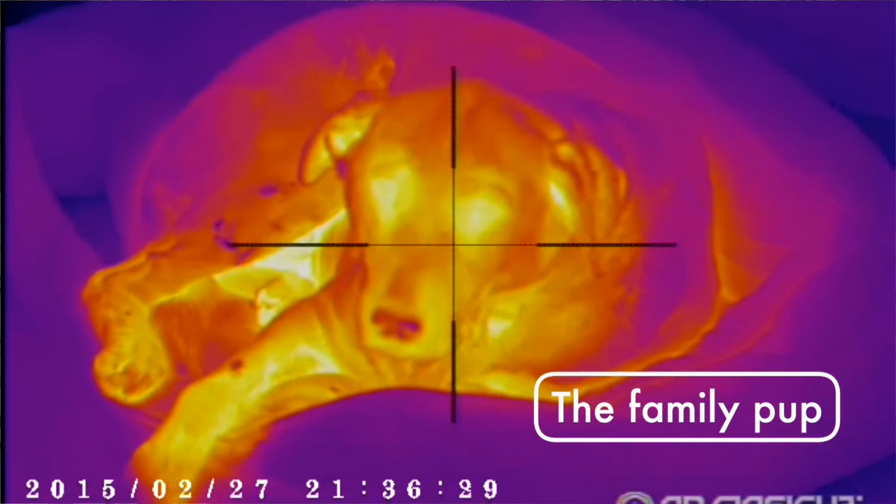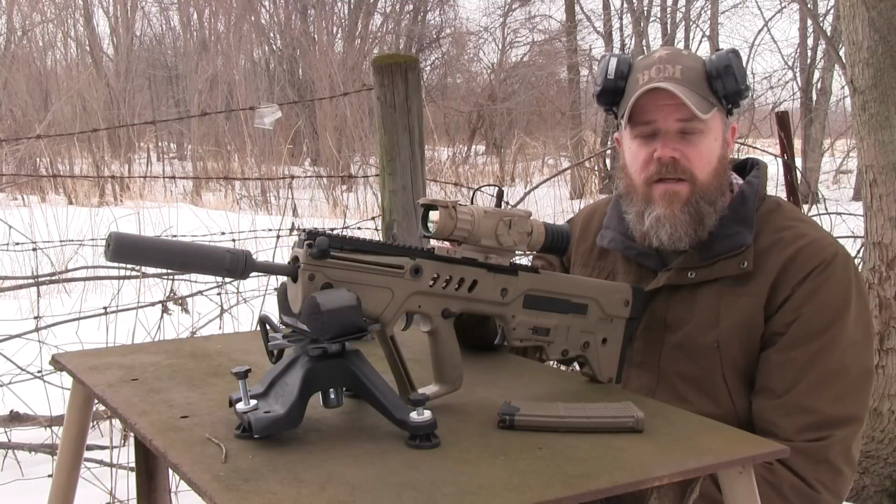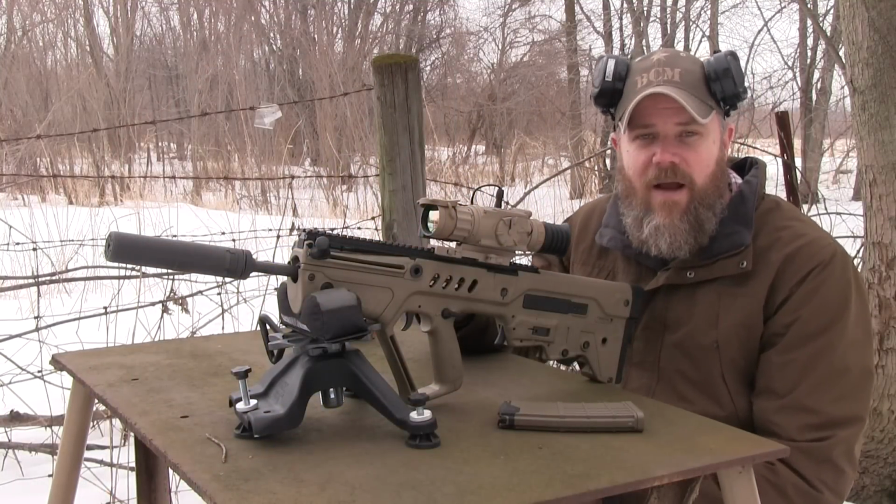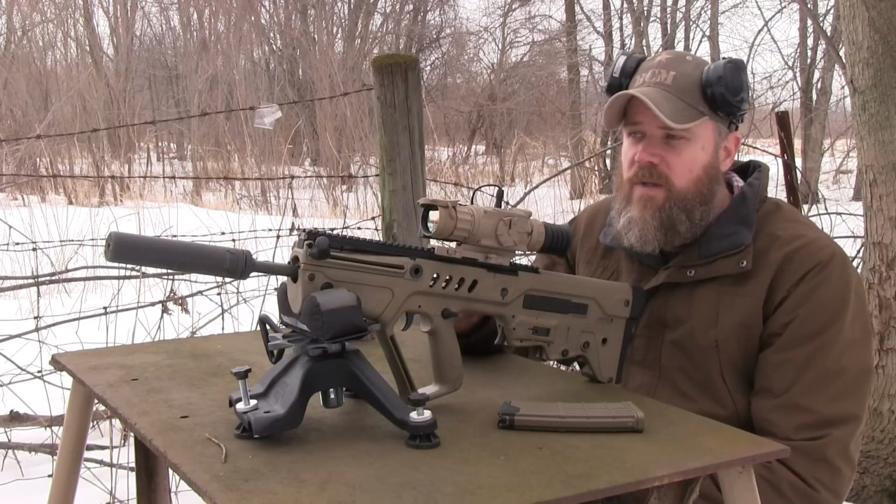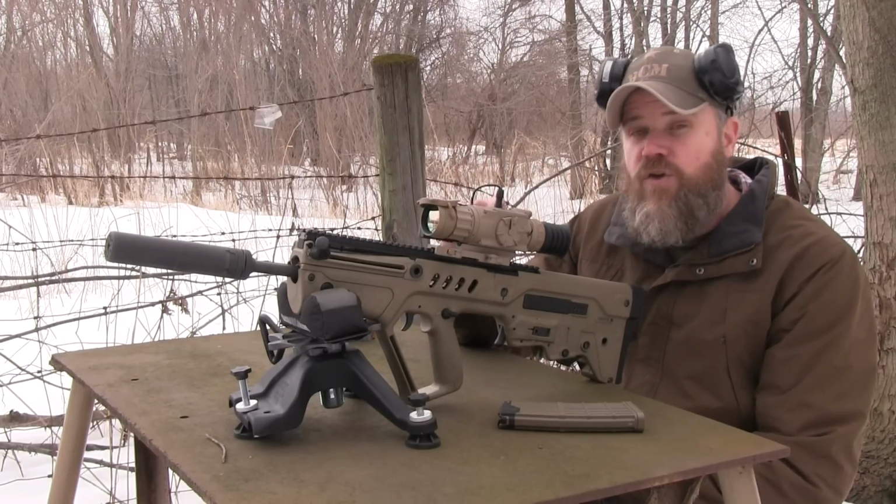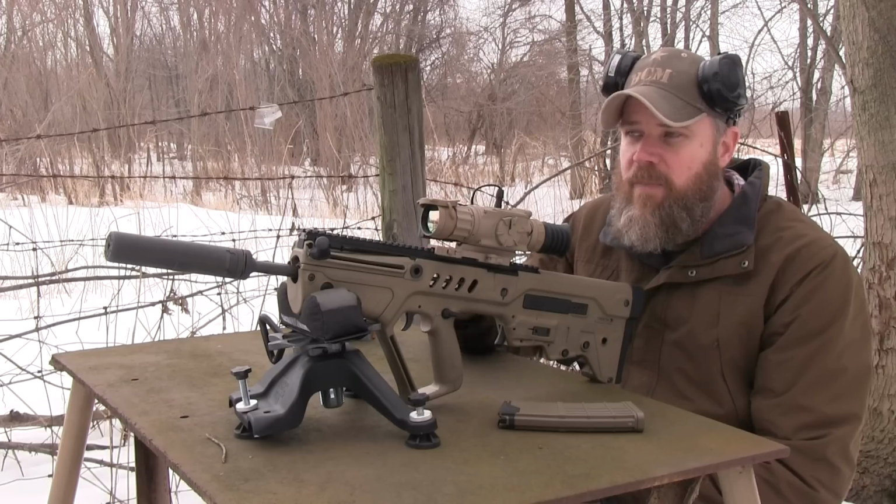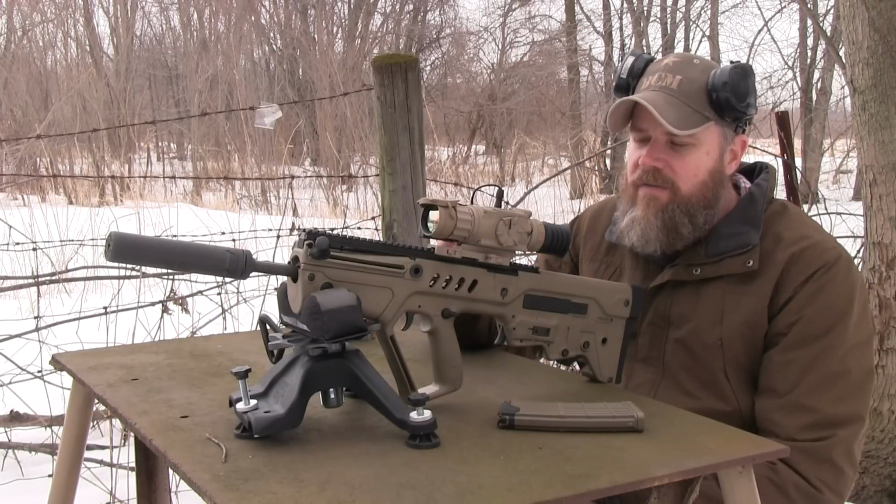These sights have many different options in terms of how you can show the contrast between the different heat signatures of whatever it is that you're seeing out in the field. I have this one currently set up to show black is hot. What that means is the hotter the object is, the darker it is, to the point of pitch black being the warmest thing that you can see through the sight. White objects are less hot. You can reverse that. You can make it so white is hot, so the whiter an object is, the hotter it is. So you have a number of different options, and I'll get into more of those details in another video.